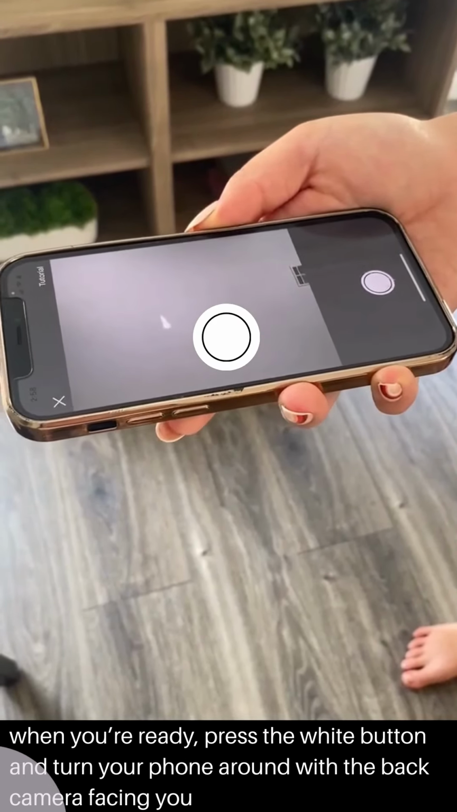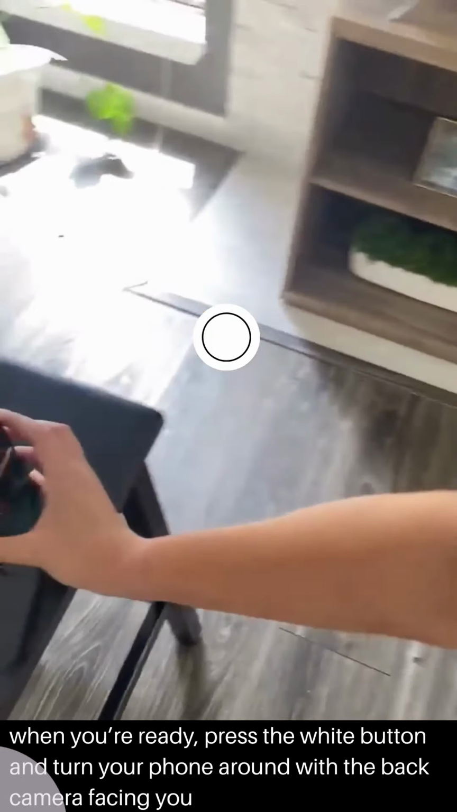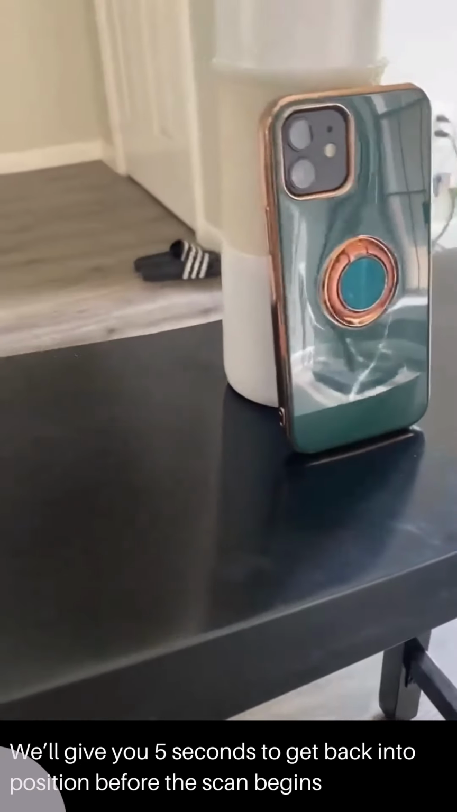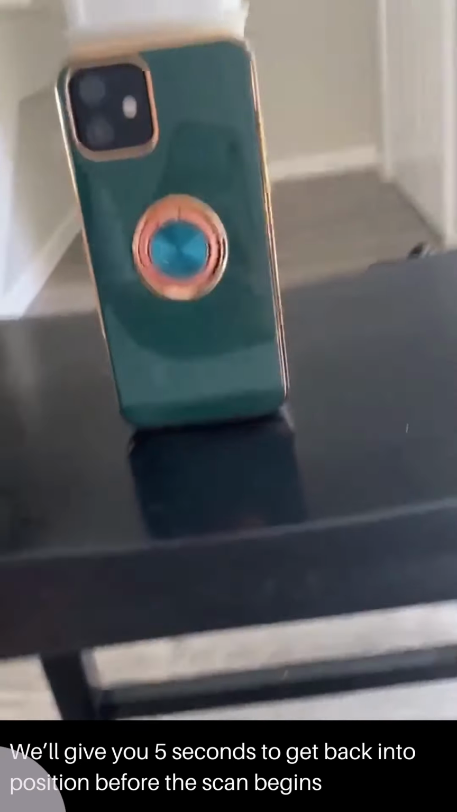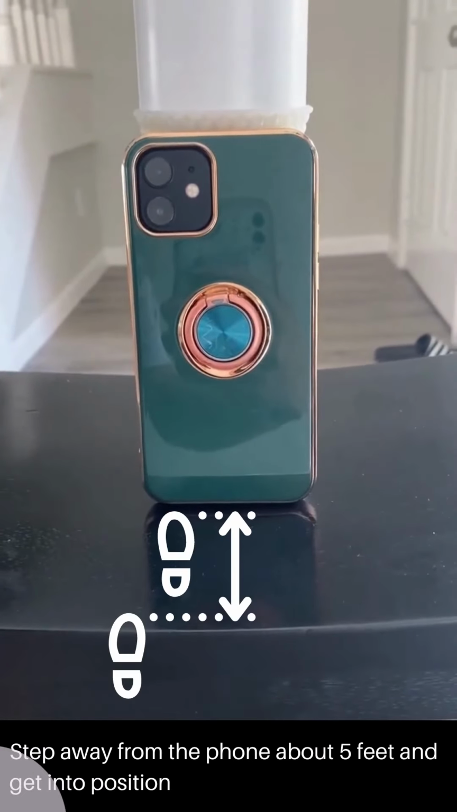When you're ready, press the white button and turn your phone around with the back camera facing you. We'll give you 5 seconds to get back into position before the scan begins. Step away from the phone about 5 feet and get into position.